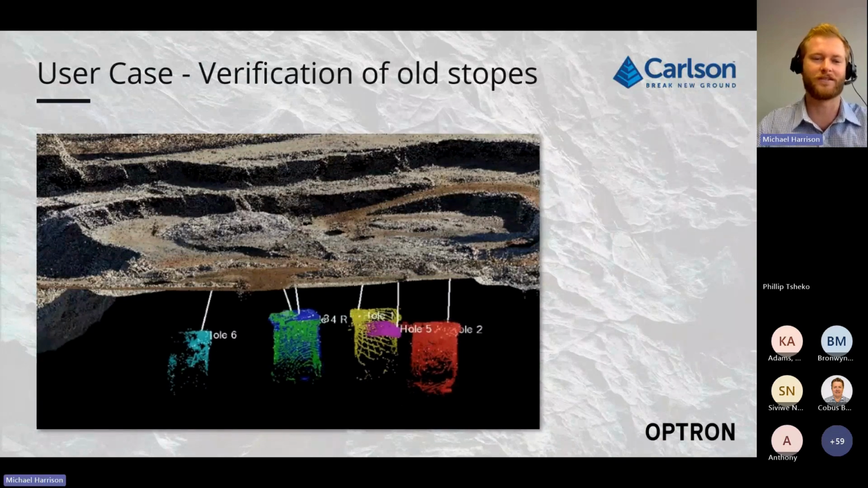So yeah, that's really the CALs in a nutshell. It's a very versatile tool. Very useful when it comes to scanning underground workings through boreholes. Obviously, there are a number of other scanners.